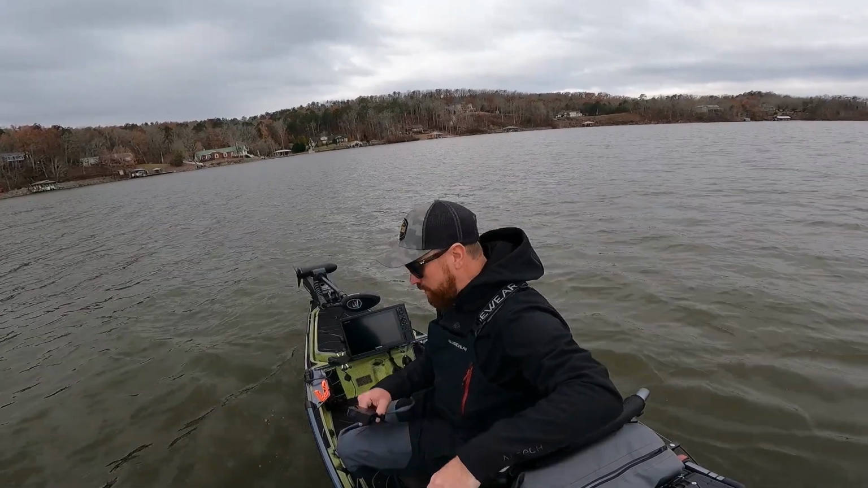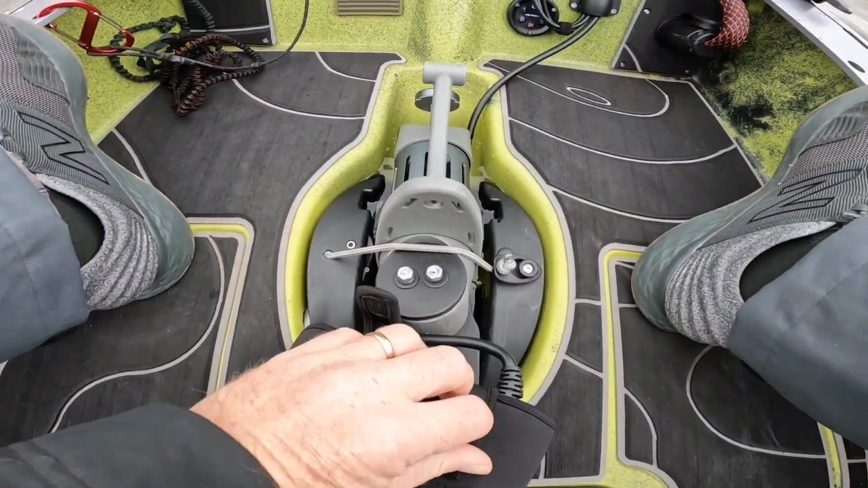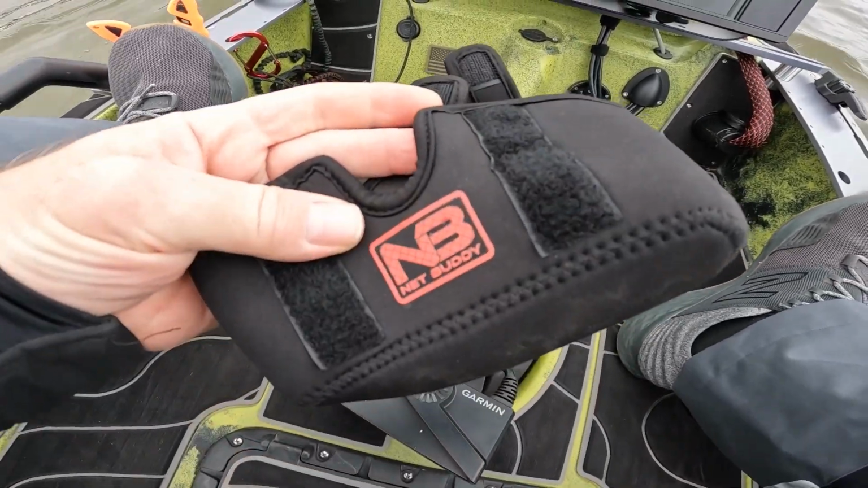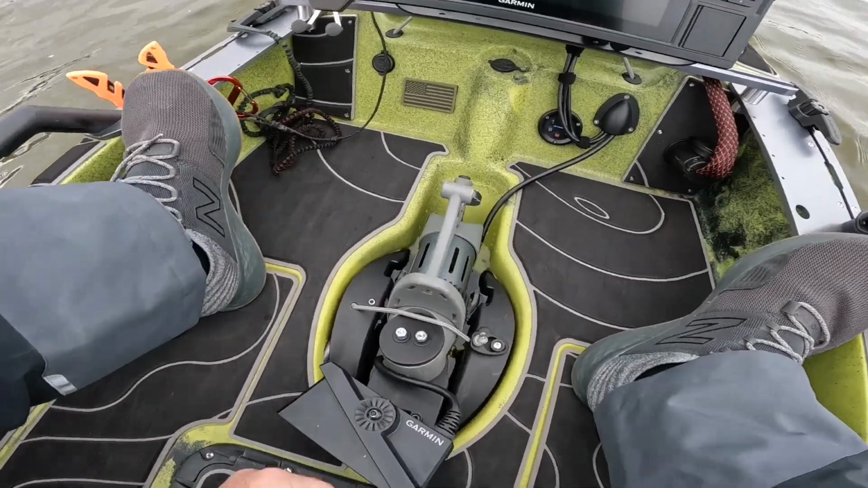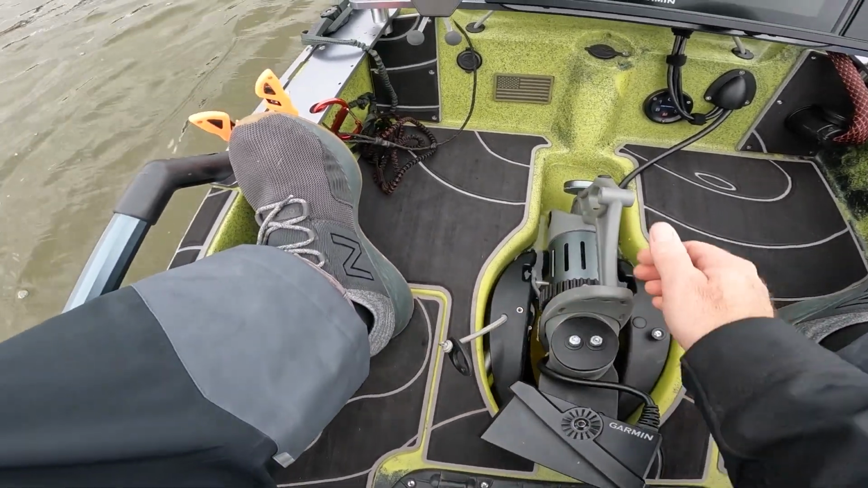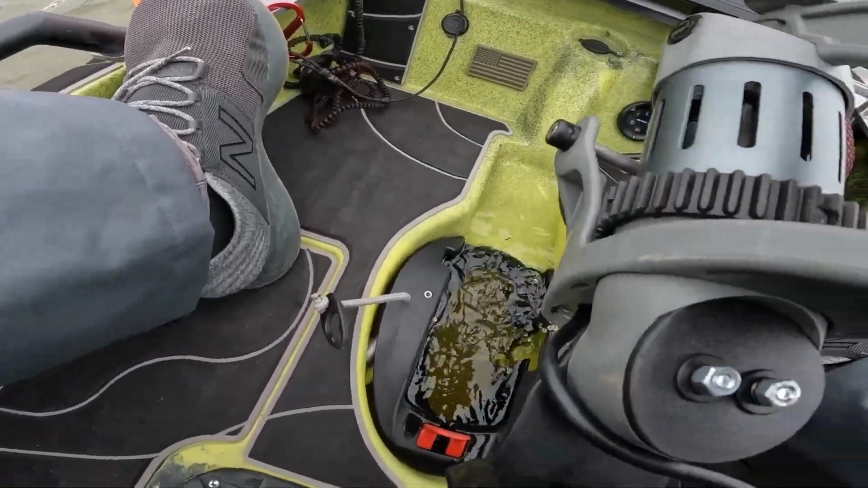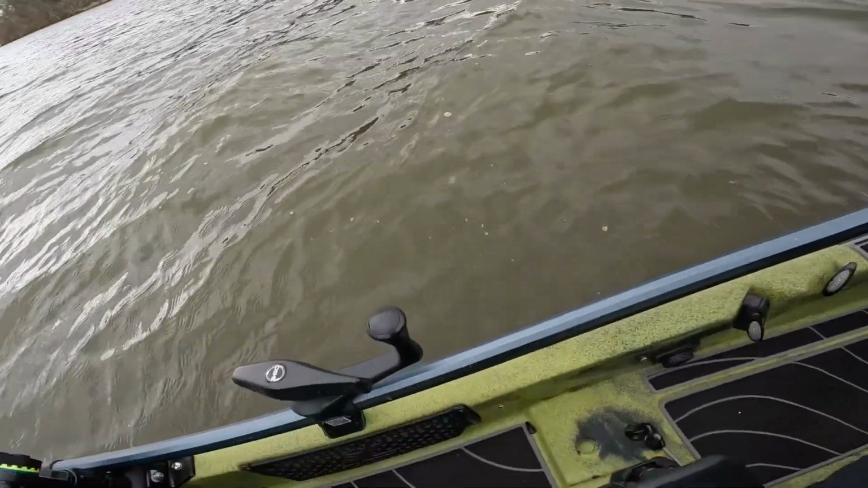But before we get into it, I want to show you guys how this thing worked out. It's just a little protective boot I got off Amazon for it. I'm gonna drop it in the hatch there. Now we should be able to pull this off. And then I need to turn this, make sure it's still straight. And then I also want to make sure my dial is straight for my pointer.